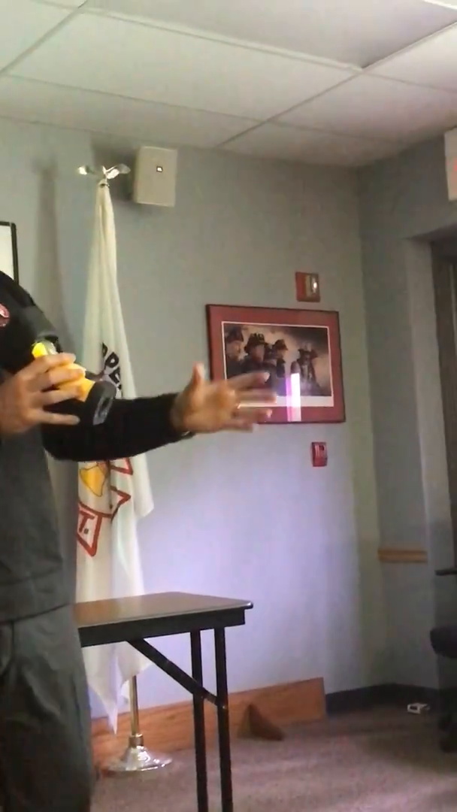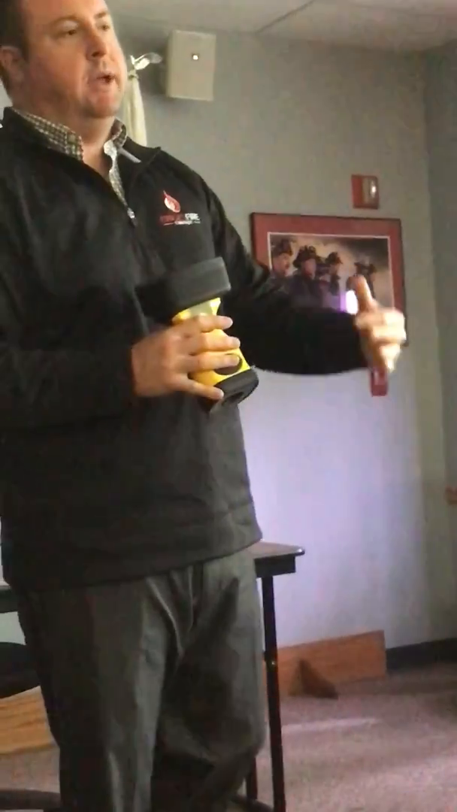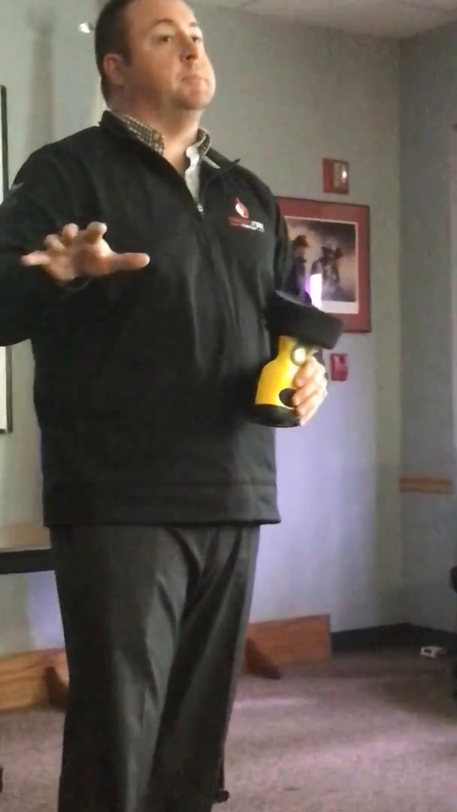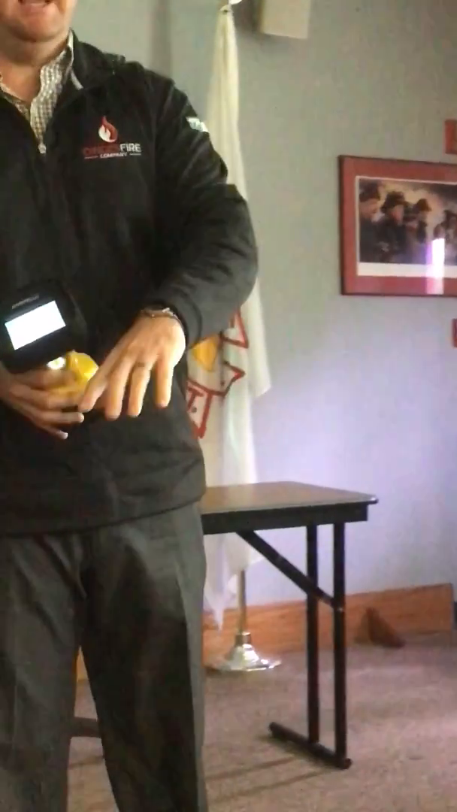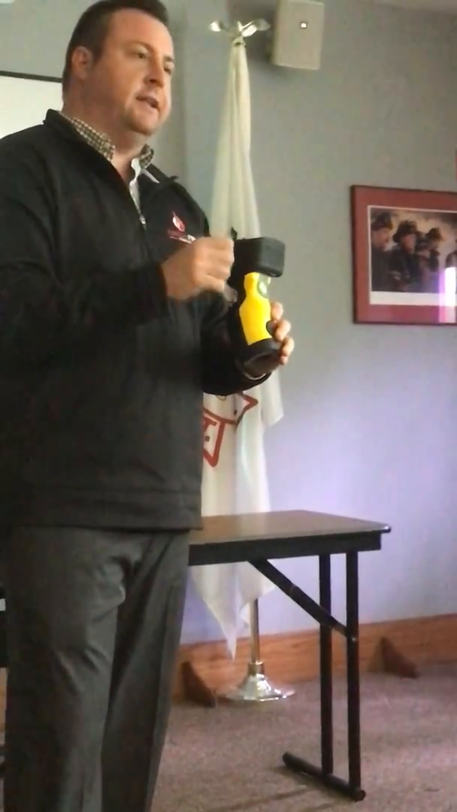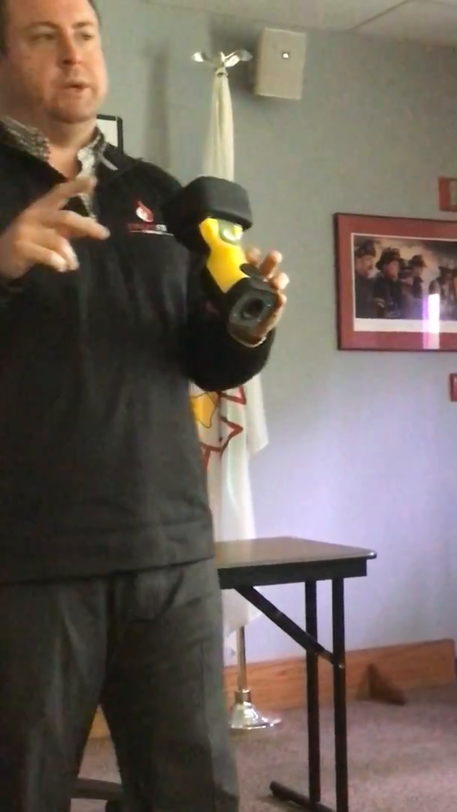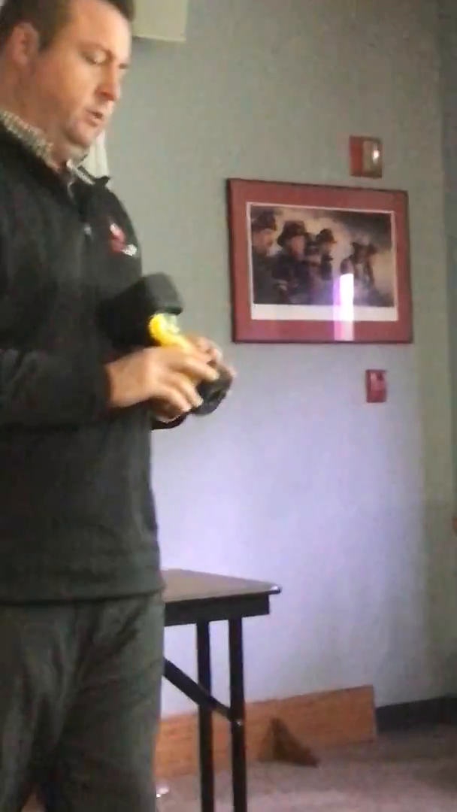To get the thermal throttle mode, because this is the NFPA version camera, there's an extra step. The purpose of the NFPA 1801 certification is to standardize thermal imaging across the board, regardless of manufacturer. So if you pick up a Bullard or you pick up an MSA, when you first turn it on, they all work the same way. To get to the proprietary stuff, the bells and whistles, you have to go into a second mode, i.e. the thermal throttle. To get to that one, there's 2 buttons here underneath the Bullard logo.